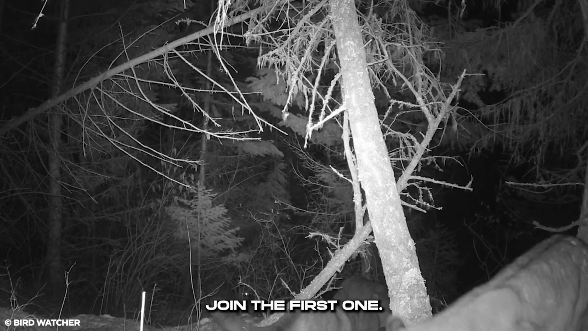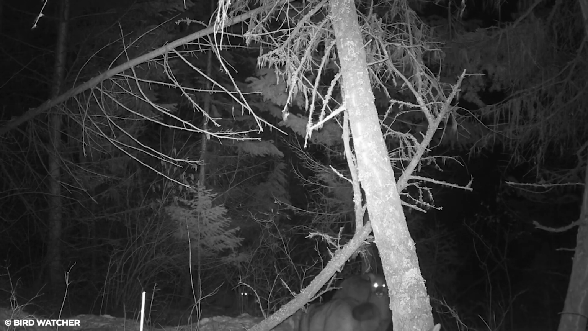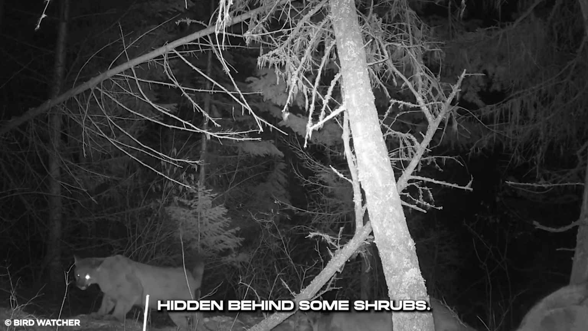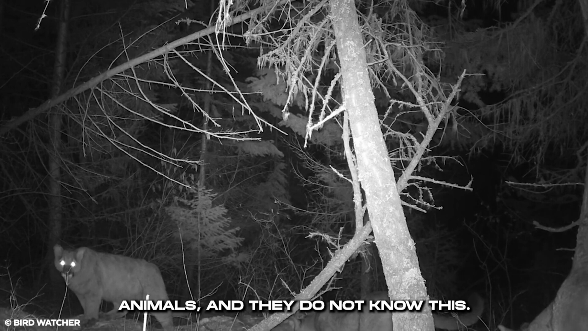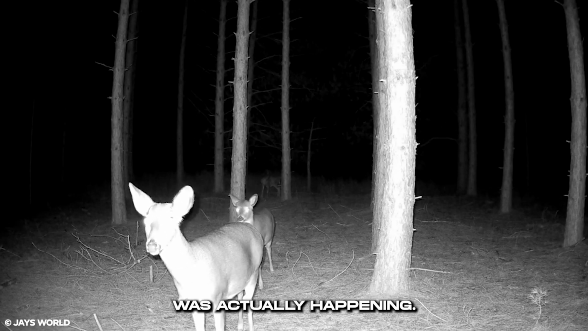Other mountain lions join the first one. They stay around the camera, close to the light. Looking closely, in the woods, hidden behind some shrubs, glowing eyes are observing the animals, and they do not know this. This strange clip will have you questioning what was actually happening.